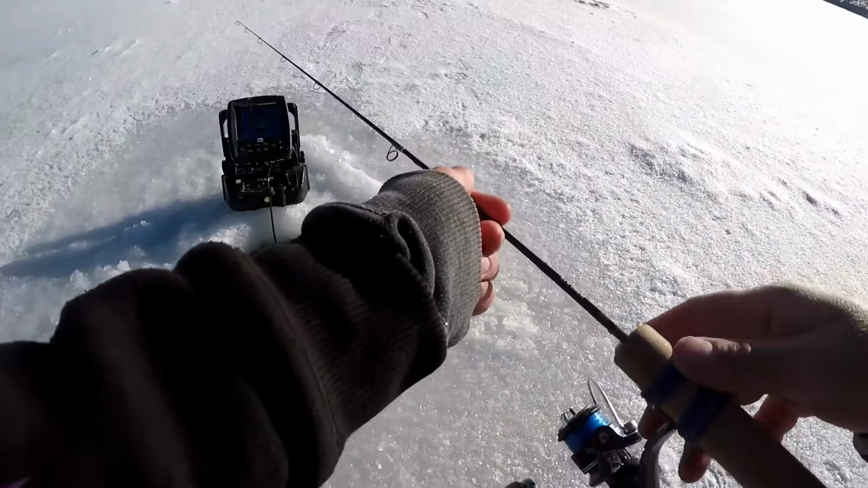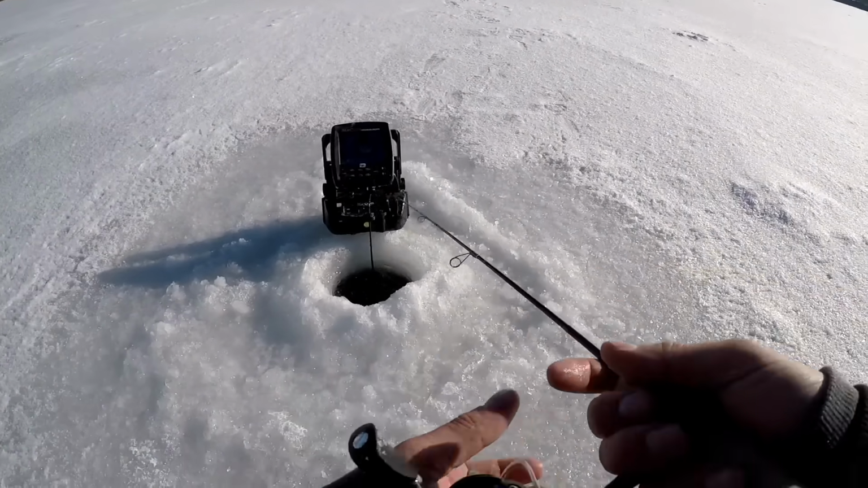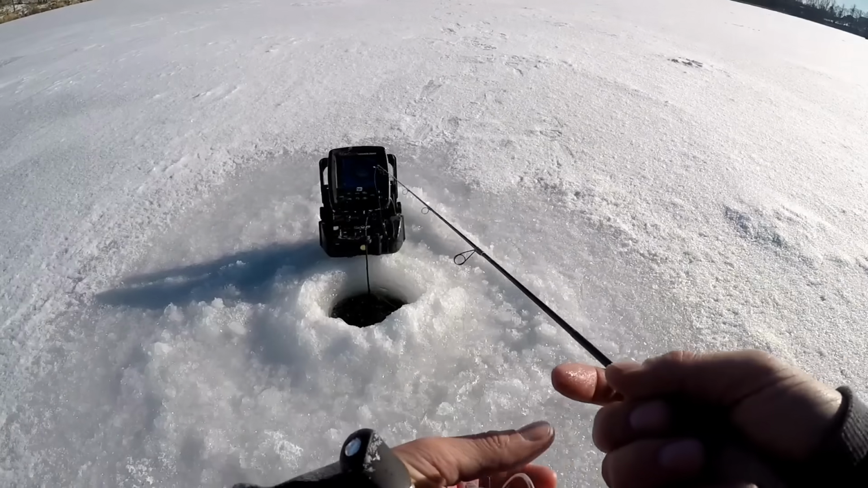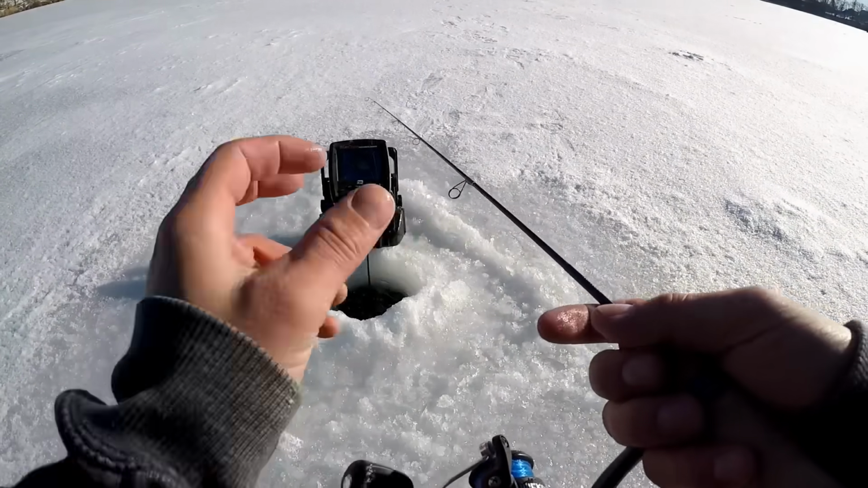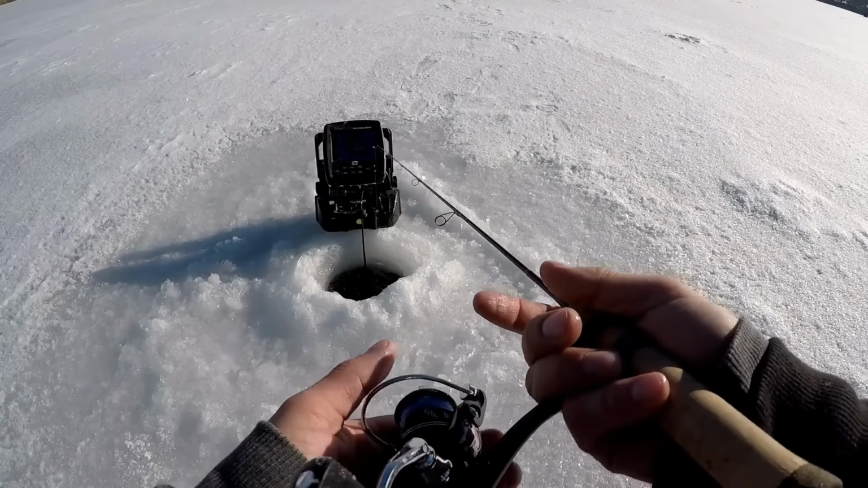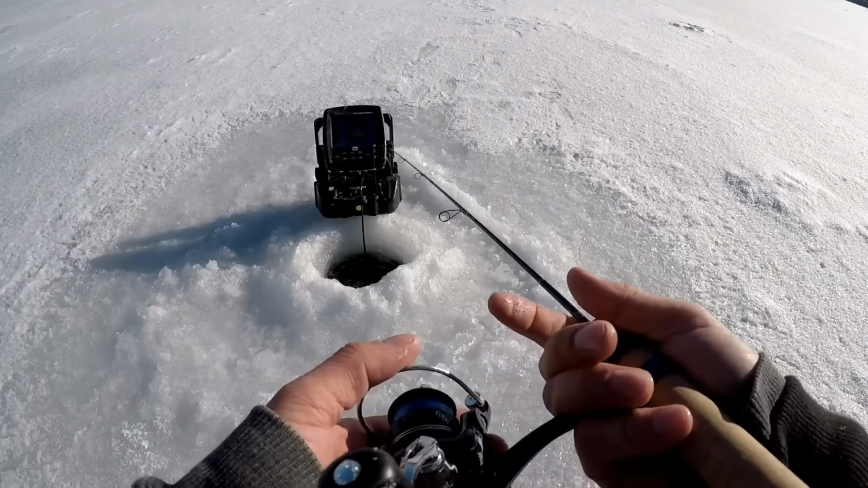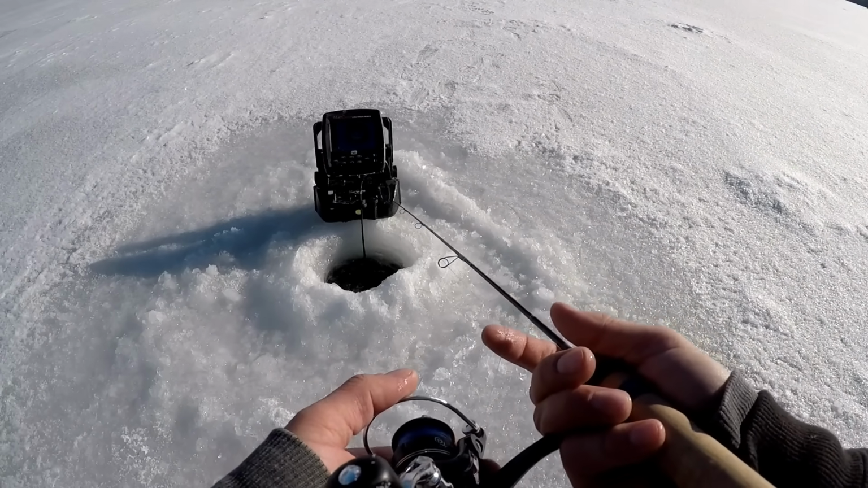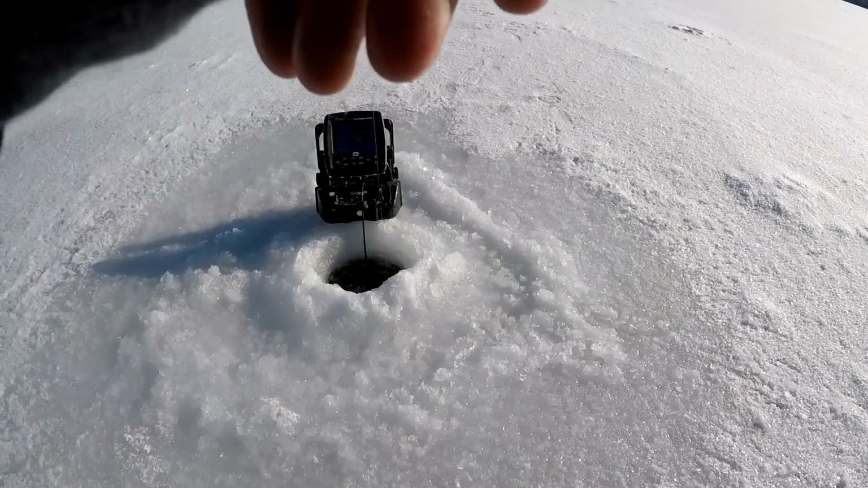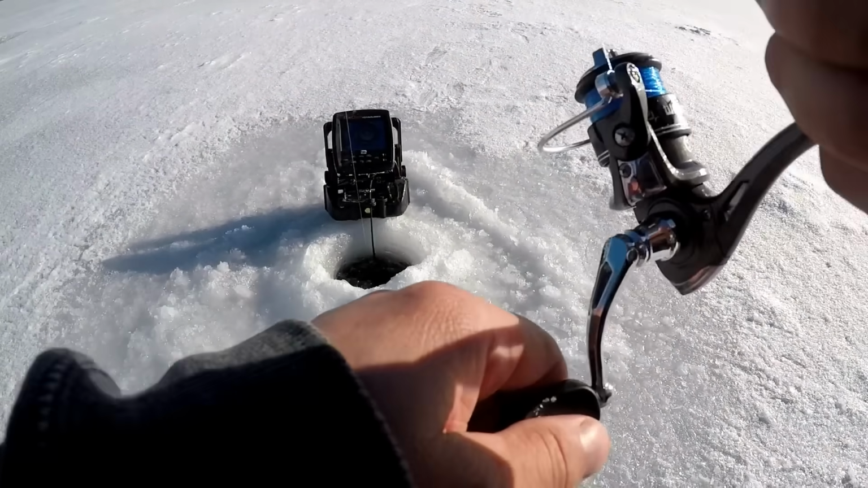26 feet right here. I know there's more crappies down there, just waiting. One right there. Oh, they missed him. He might have missed the bait too, I don't know. There he is. There he is. Feels like a decent crappie.